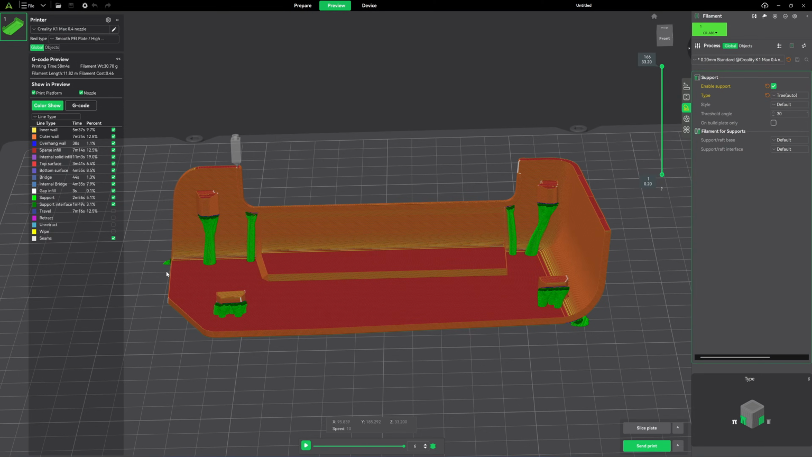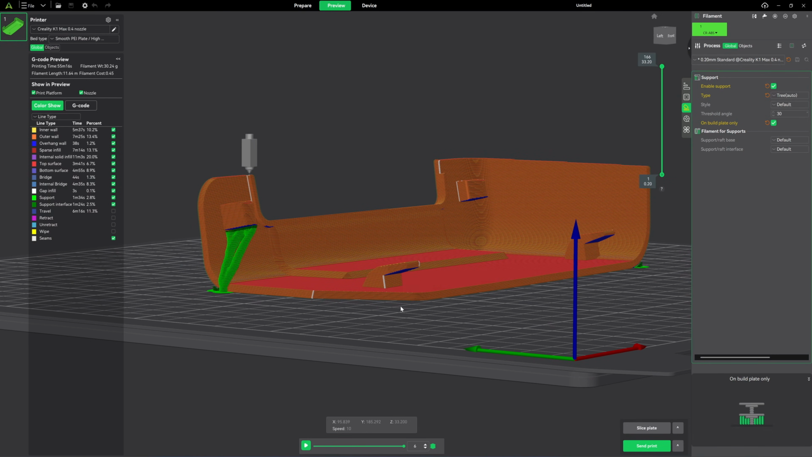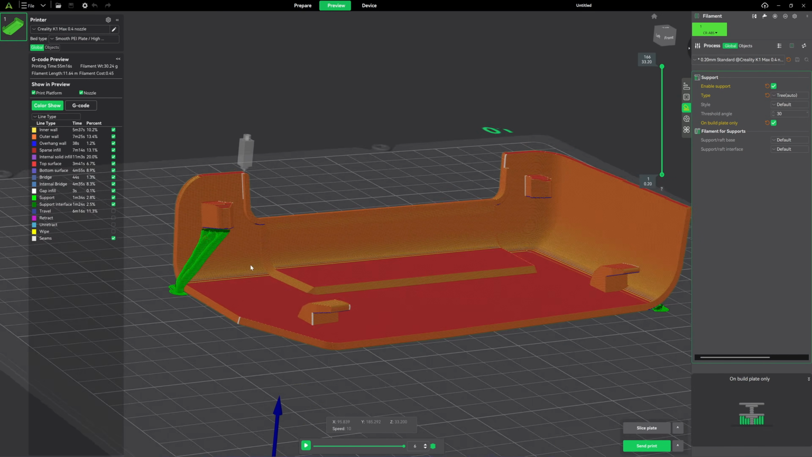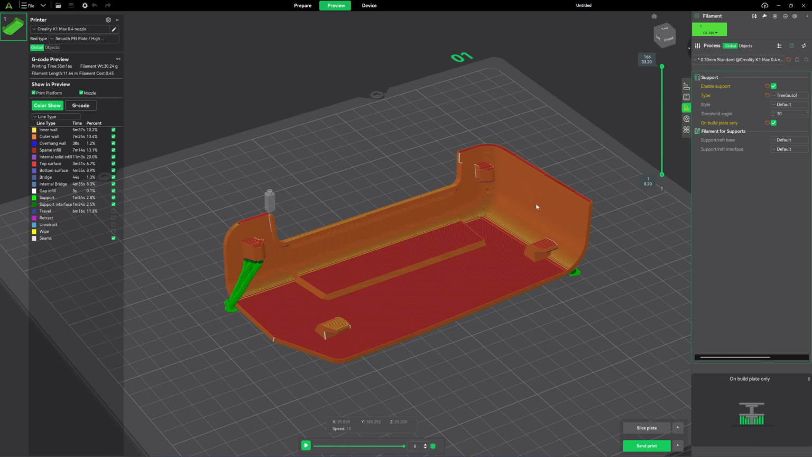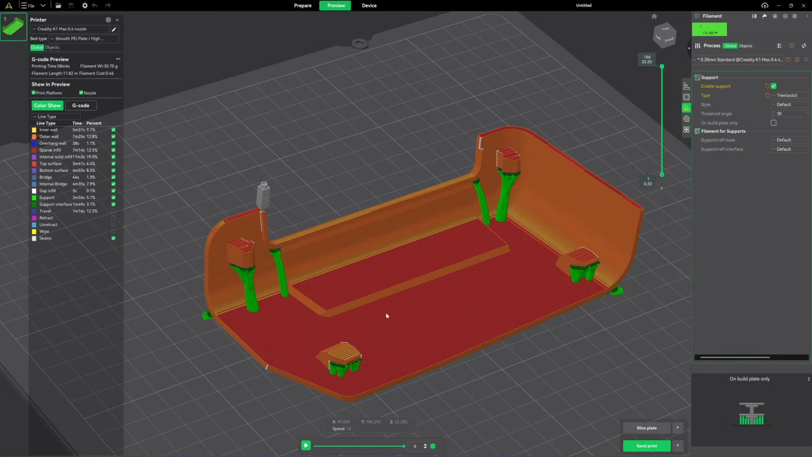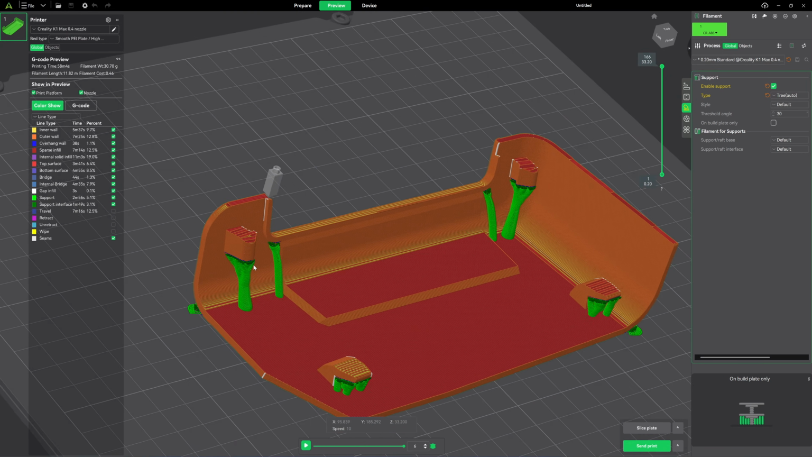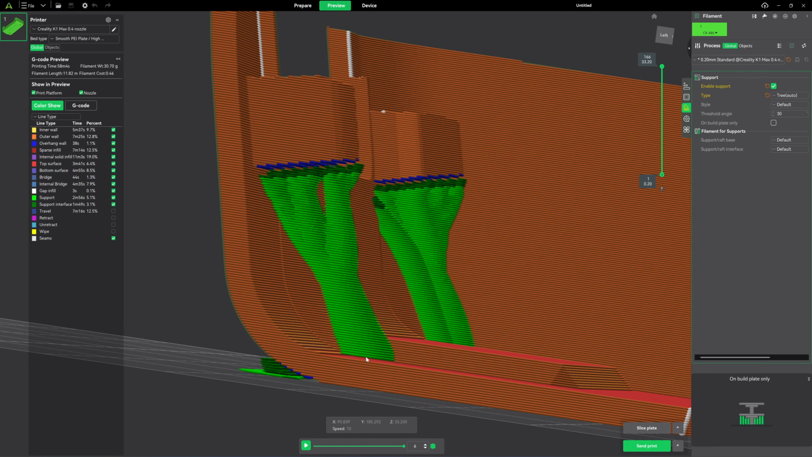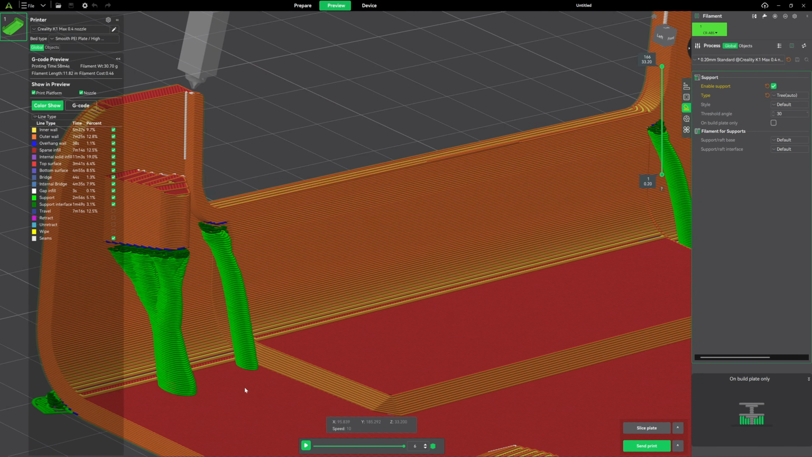It cannot generate a tree support from the print bed. If I click here on build plate only, and then I slice it, see here, the support plane is too short from the print bed, so it cannot create a support for the clips. So this orientation is a no-go. If it builds the support directly on the print face, the support will fail because see here, it's one layer floating on the finished surface. The support will not adhere to the print face.